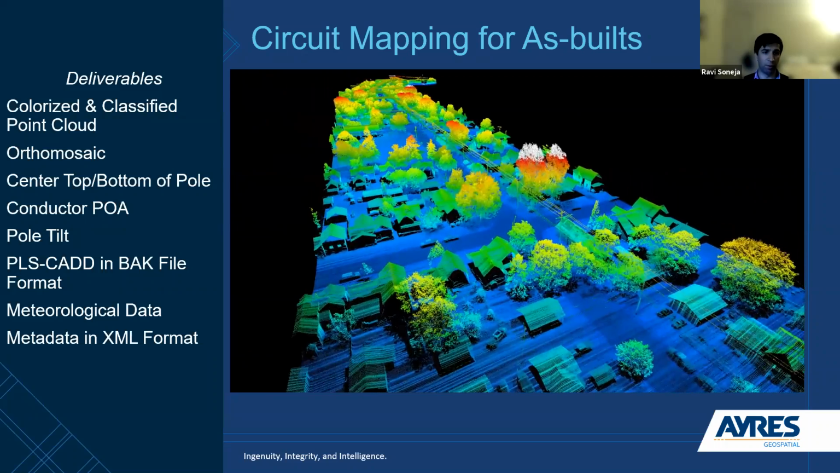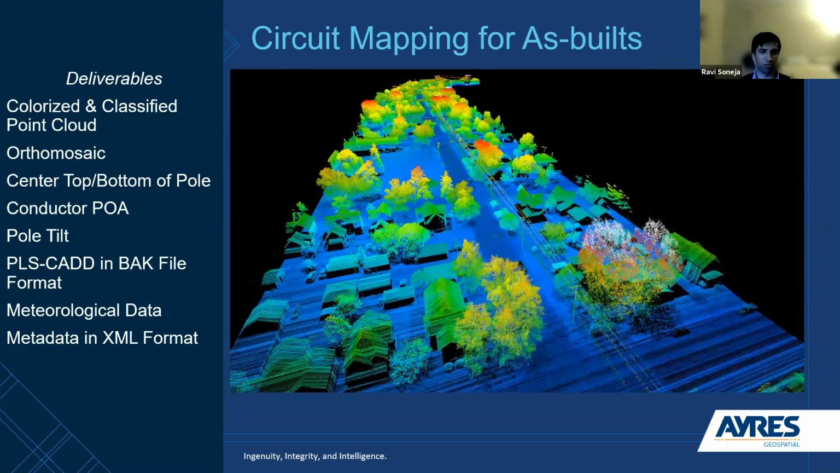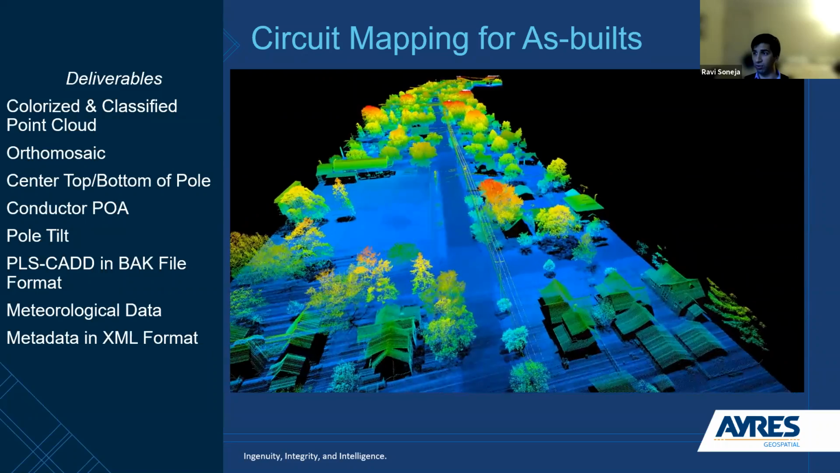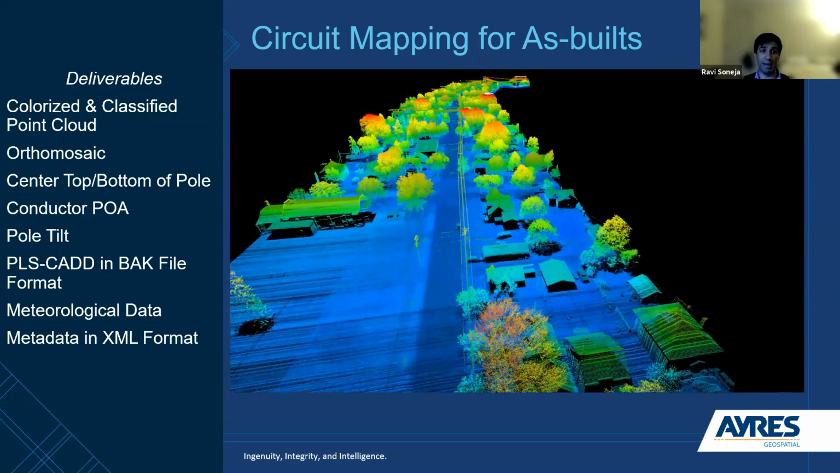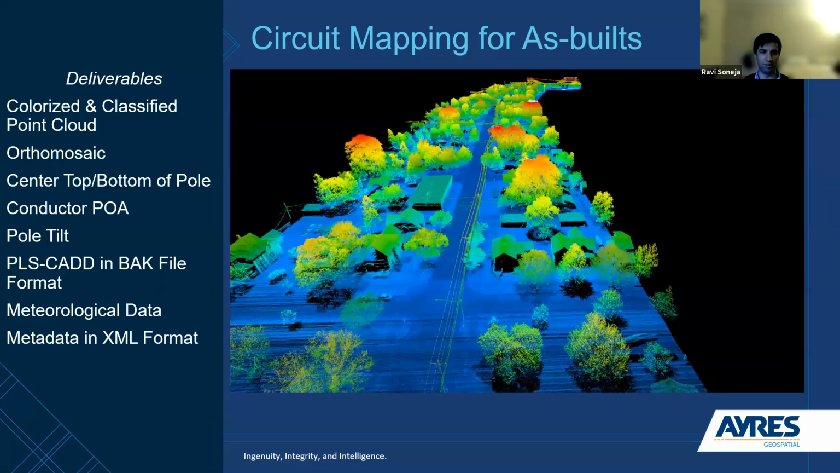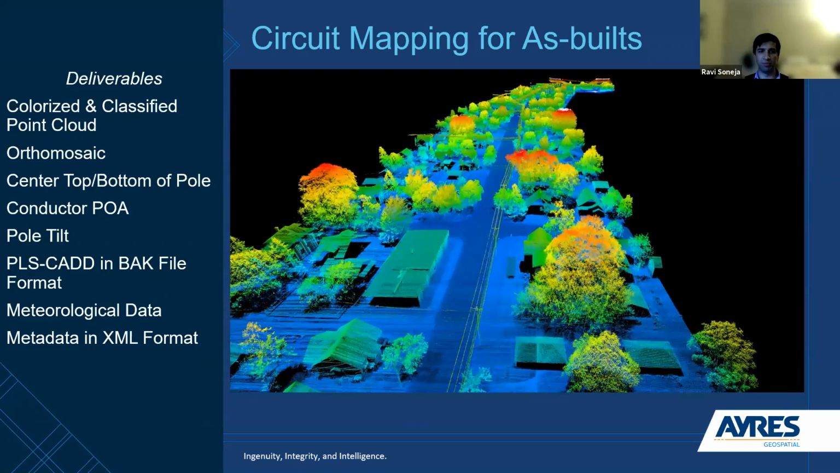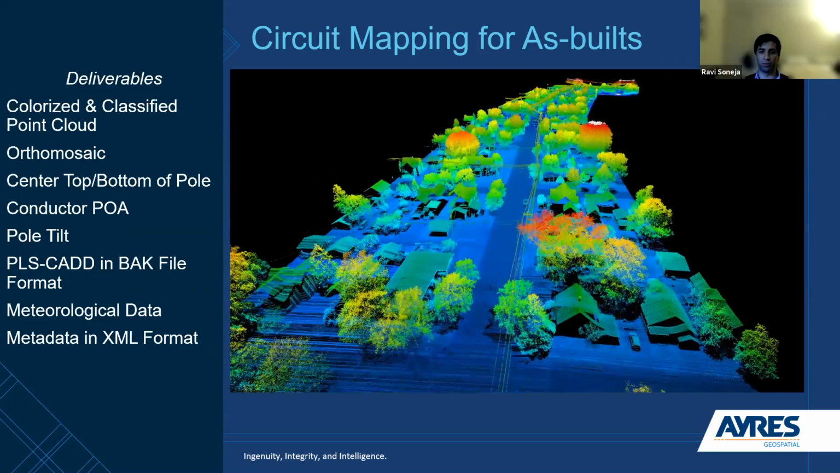The other thing I do want to point out is you can see we're moving over some distribution structures here. In my opinion, if you're not careful about how you flight plan this, those can be notoriously difficult to map because they are such a small feature. They're not like a transmission tower, which is pretty tall and has a decent presence to it. So again, you do have to be very careful about how you're flight planning to really collect data that's going to work for your application.